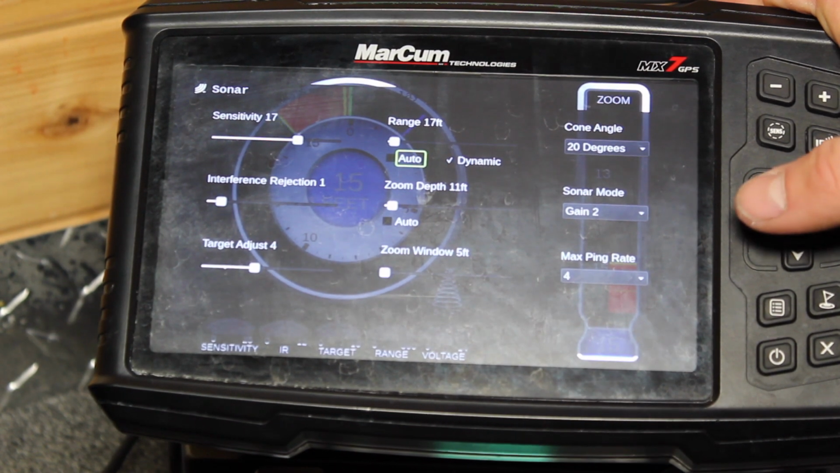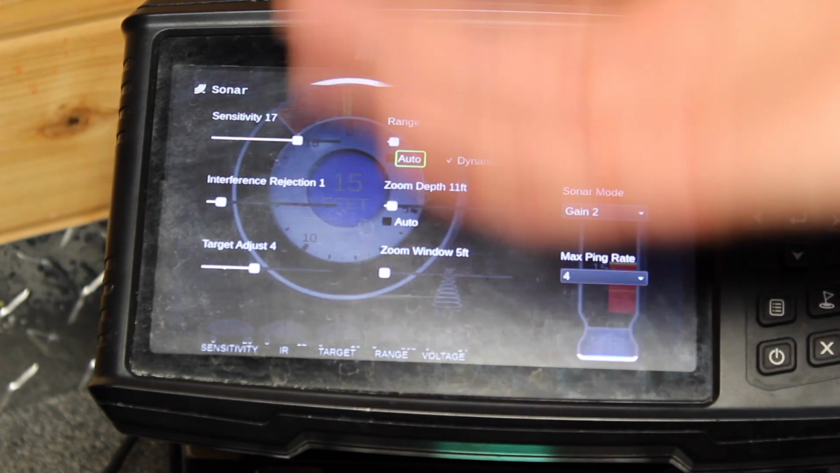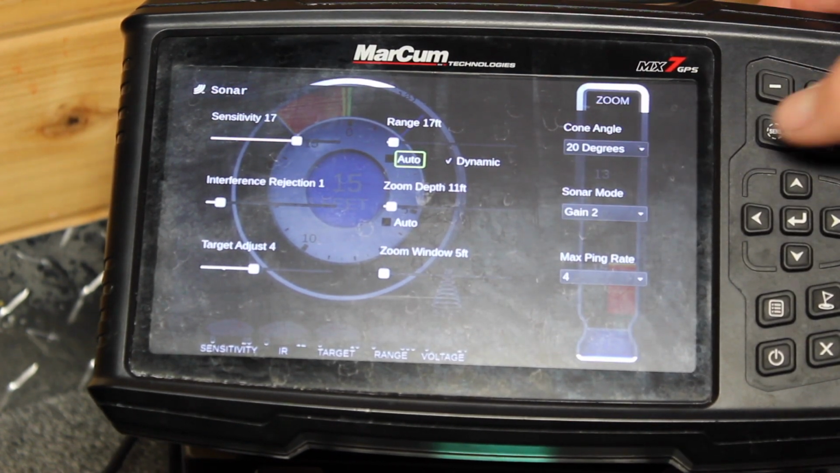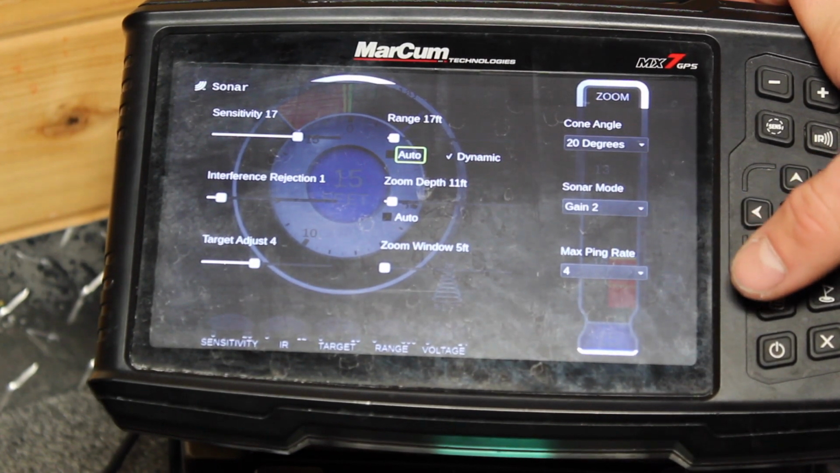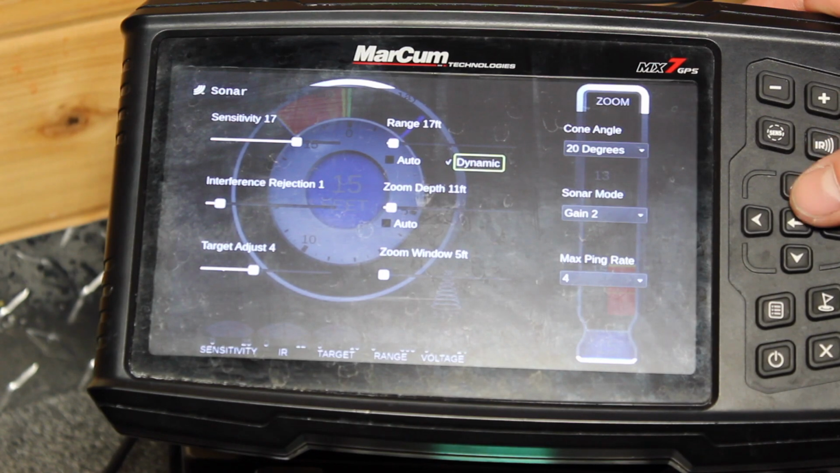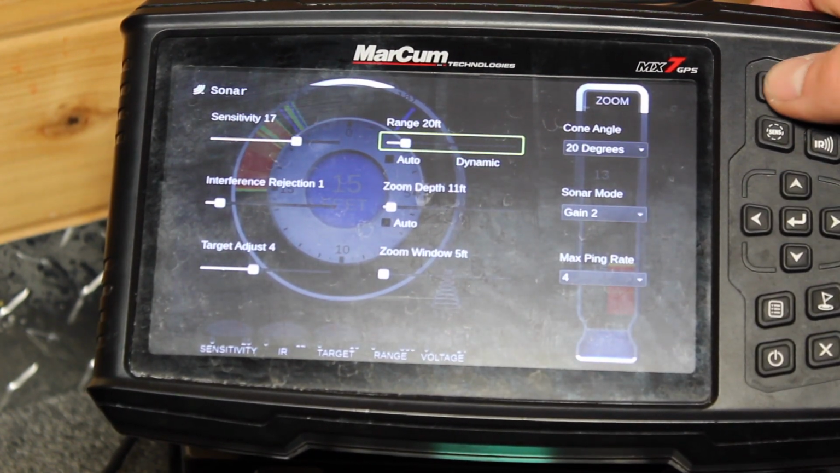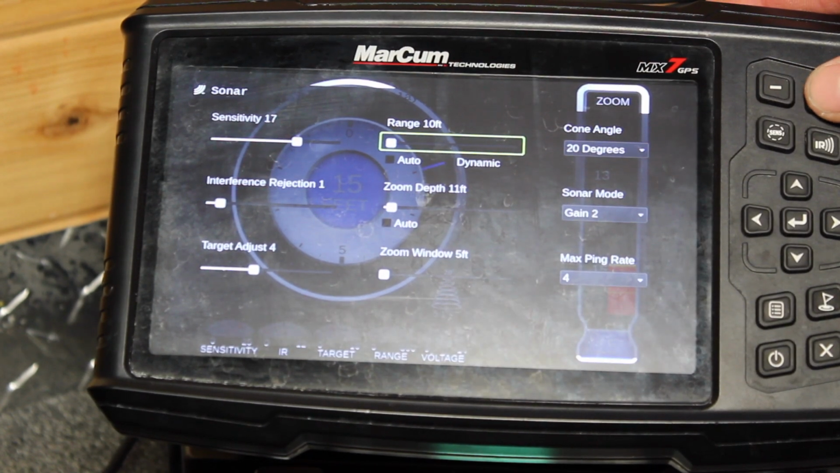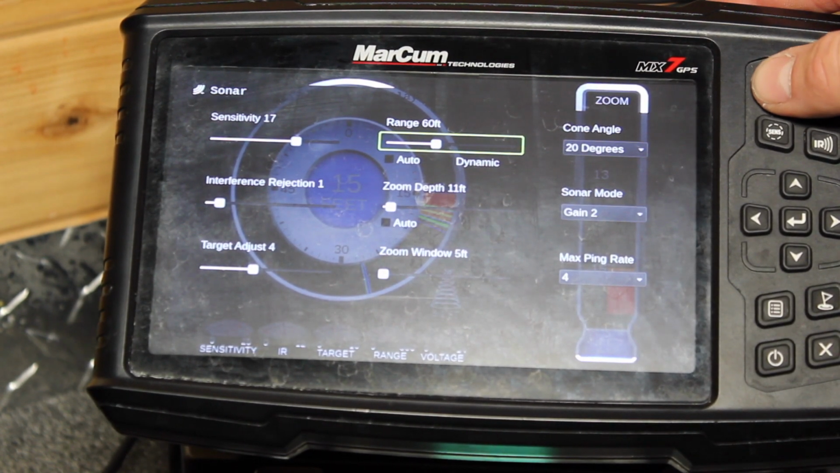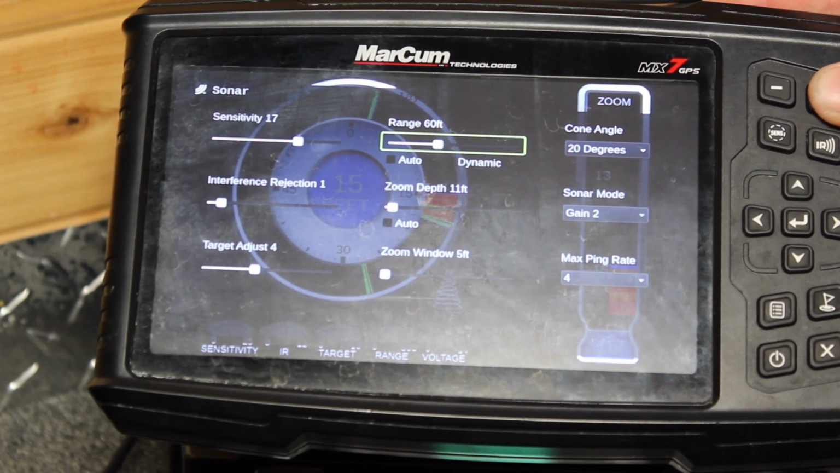All right, so these next few are going to be a little more self-explanatory. Your range, you have auto. That'll basically just keep on bottom for you. I don't like that, but I do keep it on dynamic. If you don't have it on dynamic, oh shoot, I turned it back on. So when I have it off of dynamic, you can only go in increments of, so it goes from 10 feet, 20 feet, 40, 60, 80.